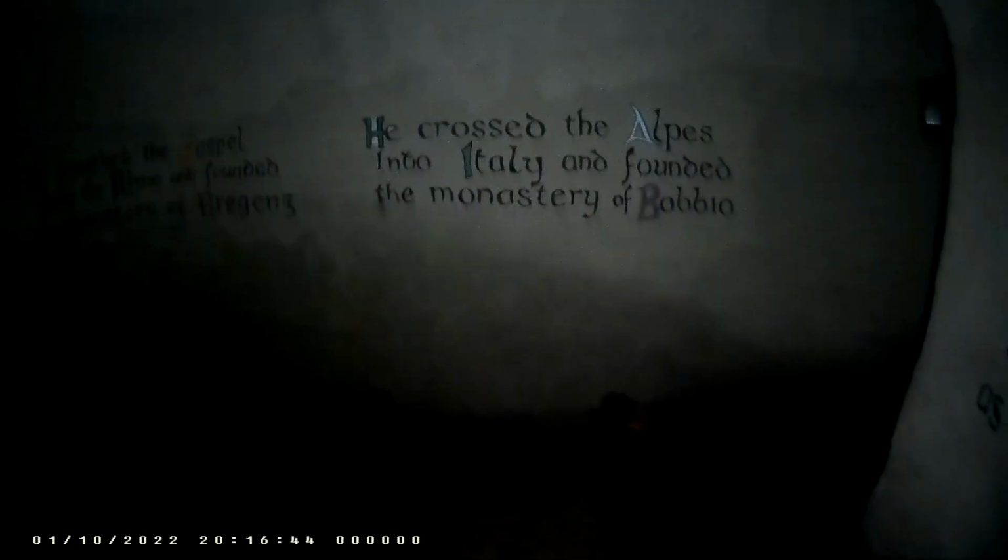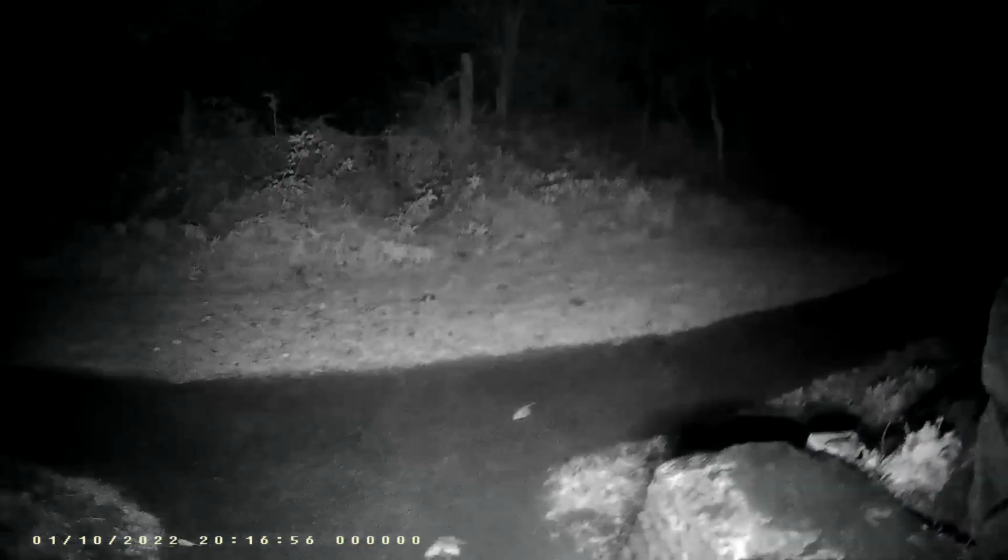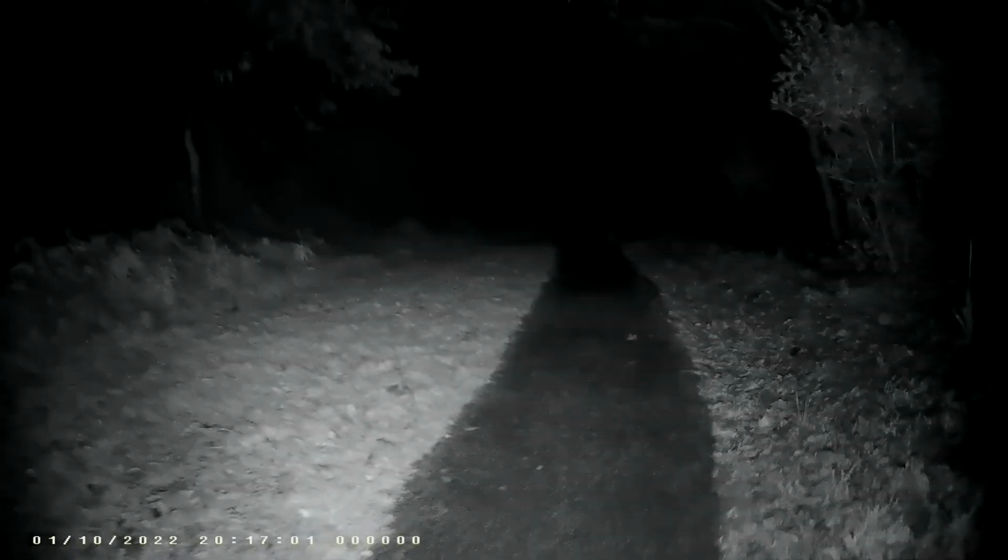We're going to walk back. There we go. Yeah, it's flooded in here. My foot is wet. Am I on night vision? No. Wet foot.